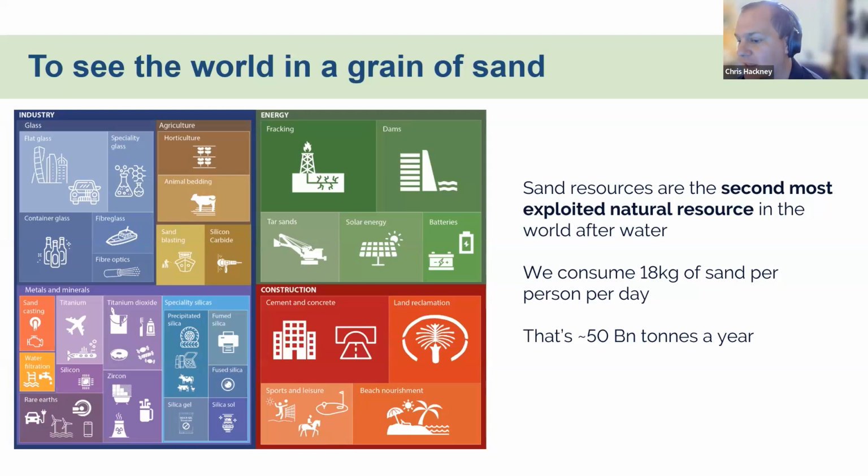And the vast majority of that sand is used in construction, and most of that sand comes from either quaternary alluvial deposits in floodplains, or more actively, particularly in developing countries, from active sand deposits. So those in rivers, on coasts, in the marine and lacustrine environments.